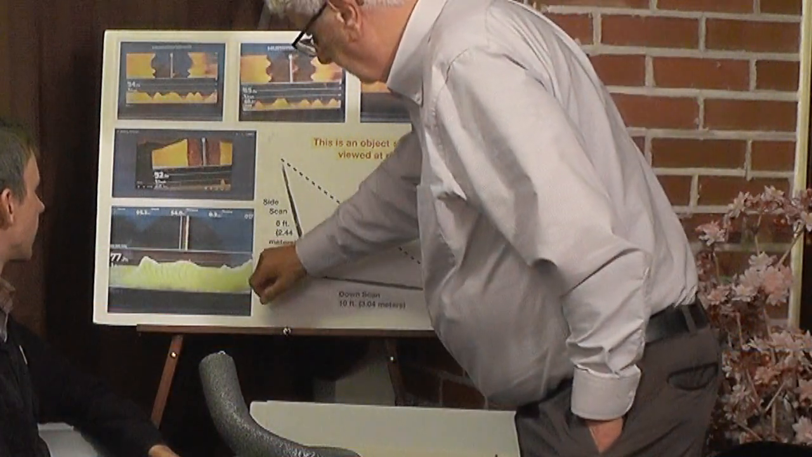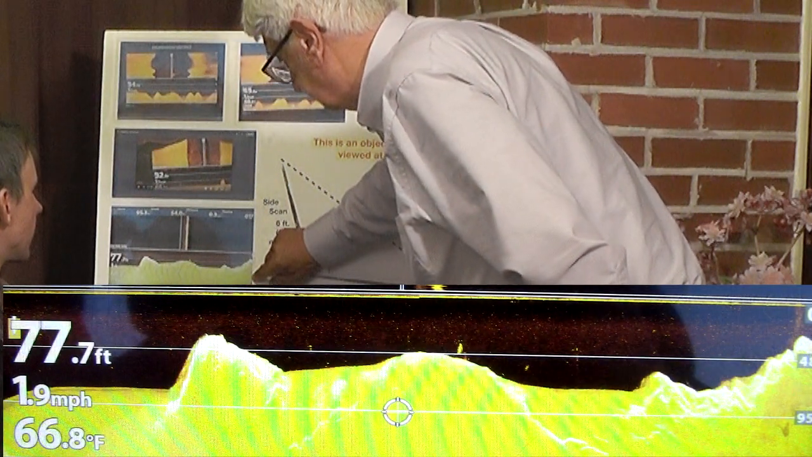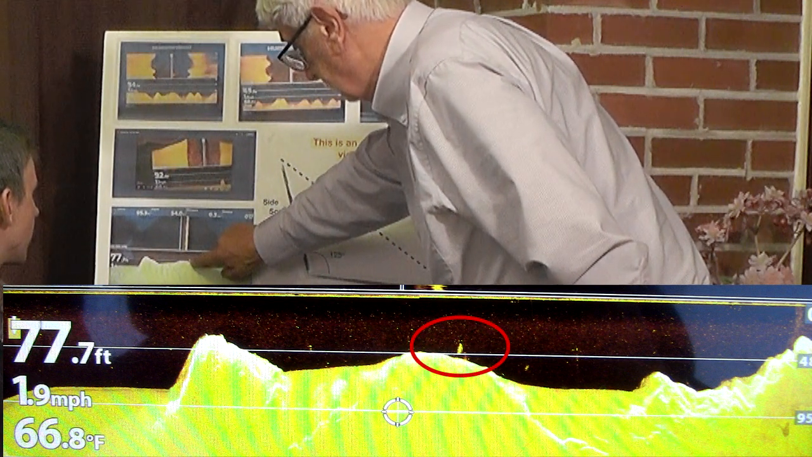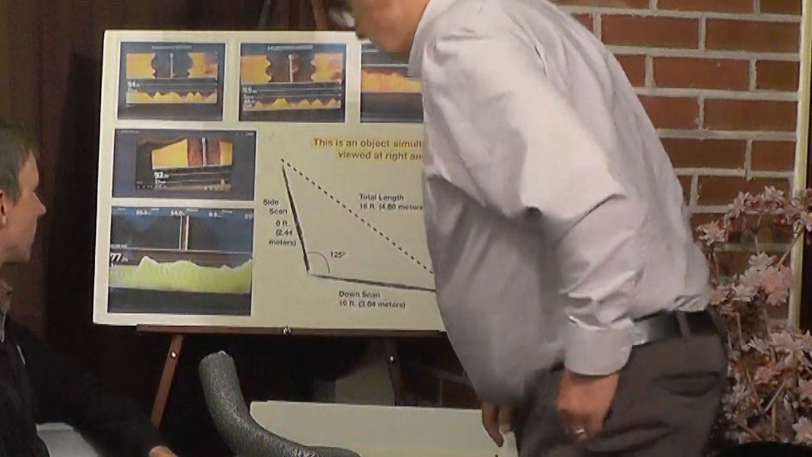We don't know. This is another side scan, deeper, and there was an object that was coming off the bottom that was also roughly 10 feet tall, something like that.